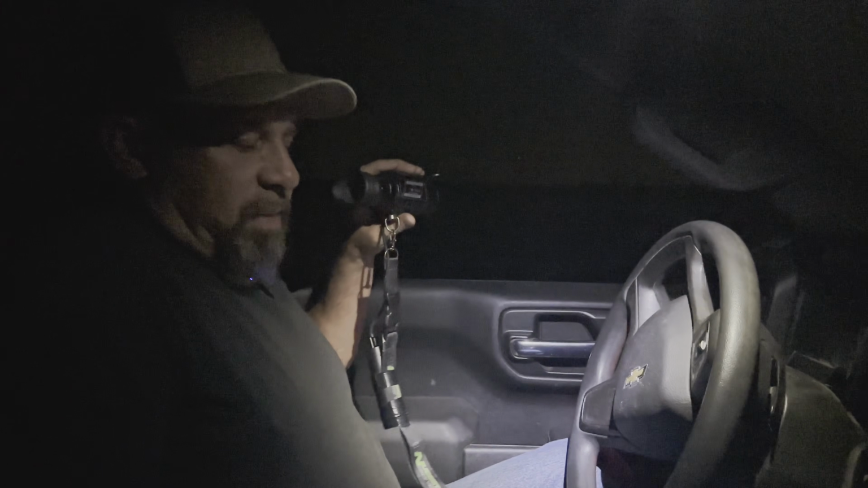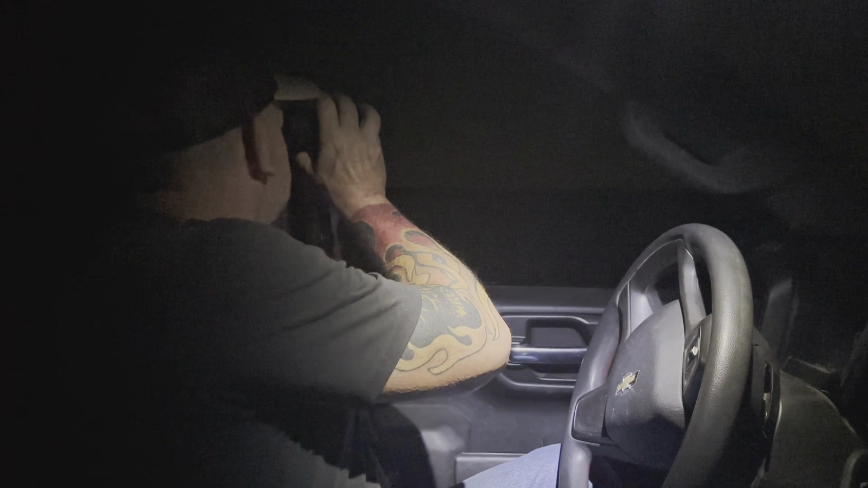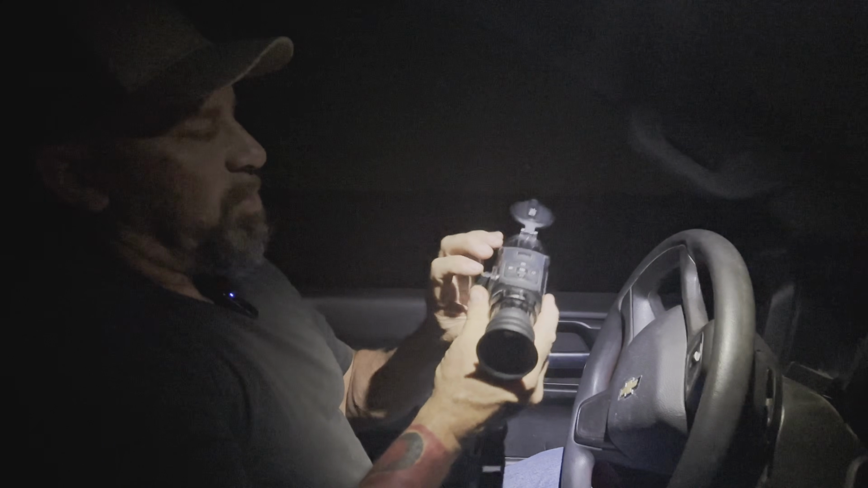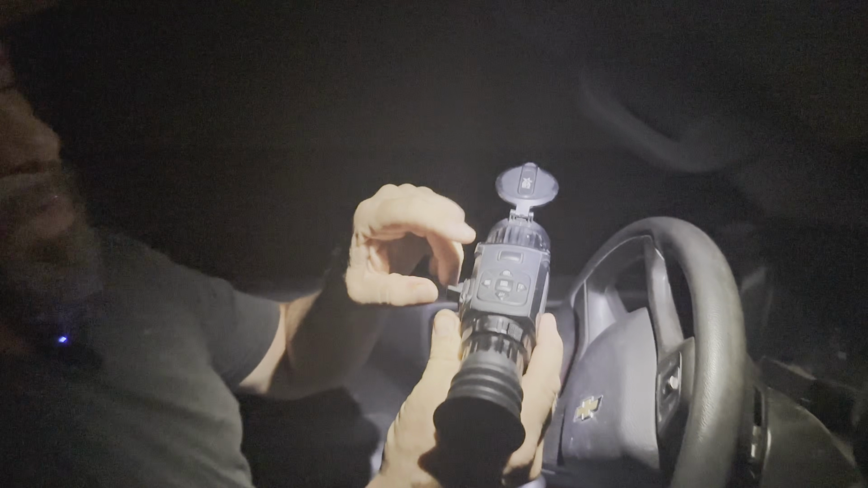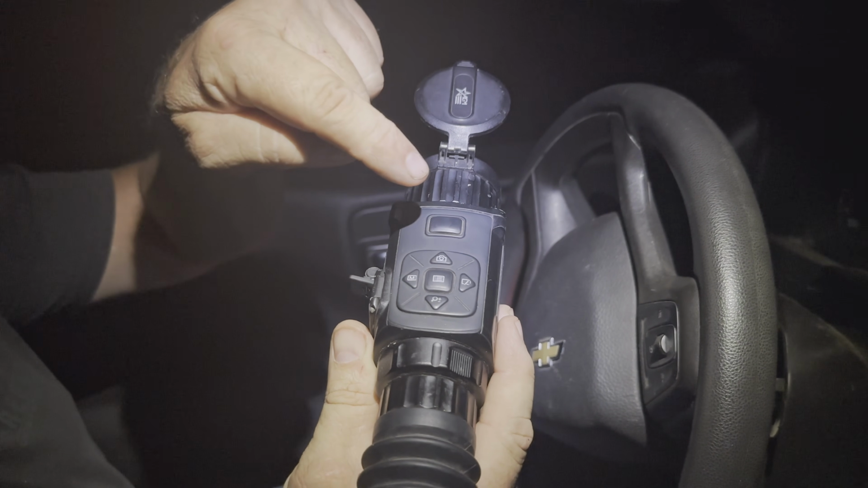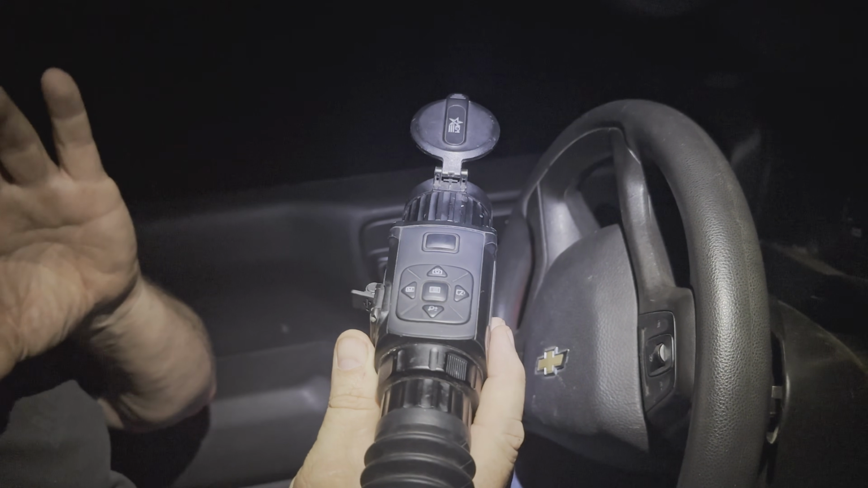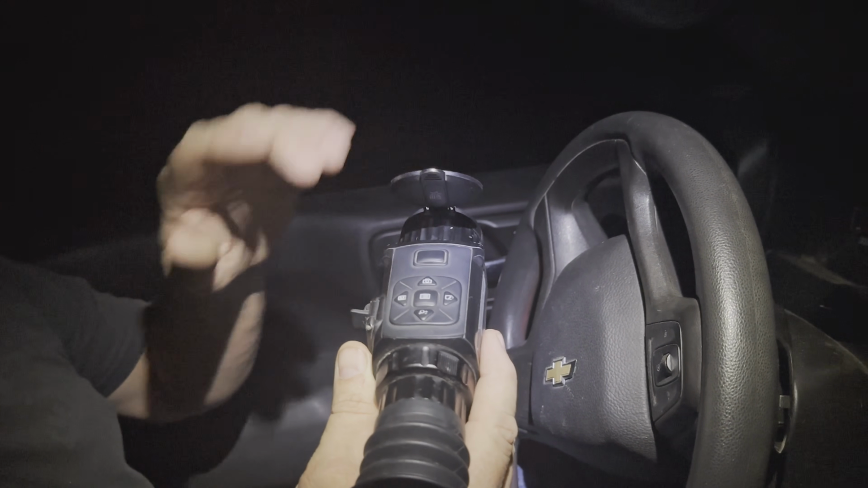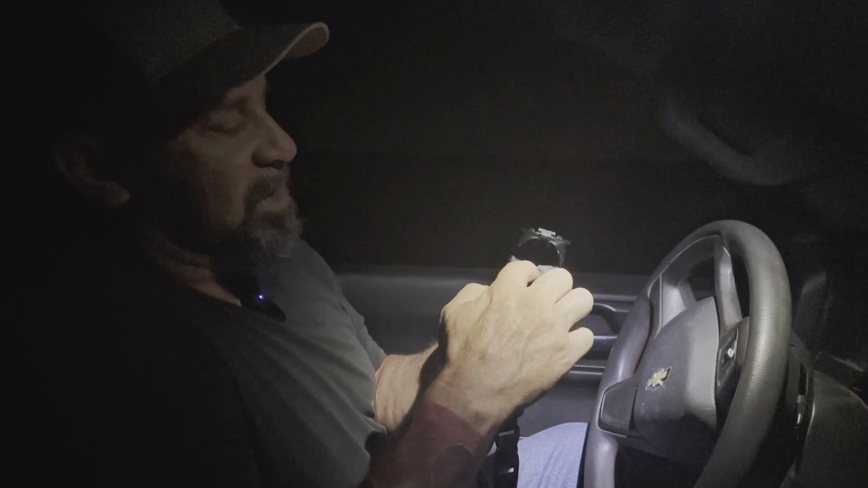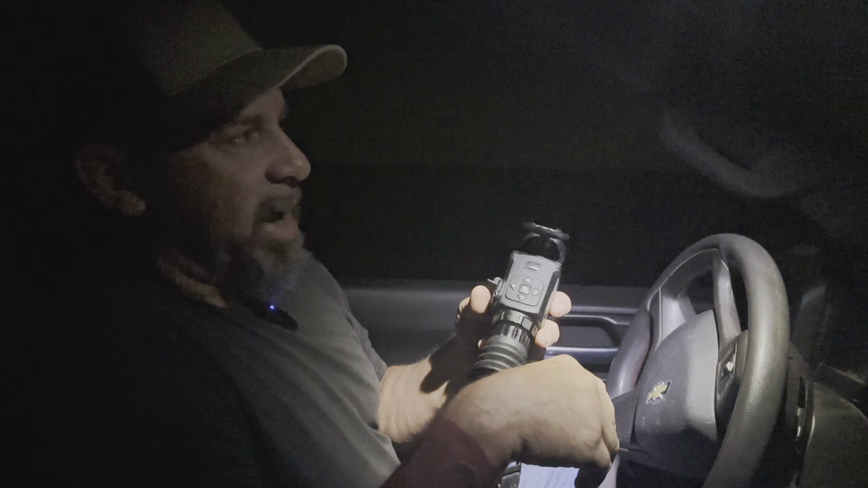Okay, so I'm going to go through the operating system through the scope. So when you've got your buttons on your scope, guys, not only is this your power button, but that's also your sleep mode. So you can push that sleep mode and then turn your scope off, and it's just kind of sitting there ready to go, but yet you're not using full battery. So your sleep mode is a 1 second push, 1 second push again, boom, you're back on.